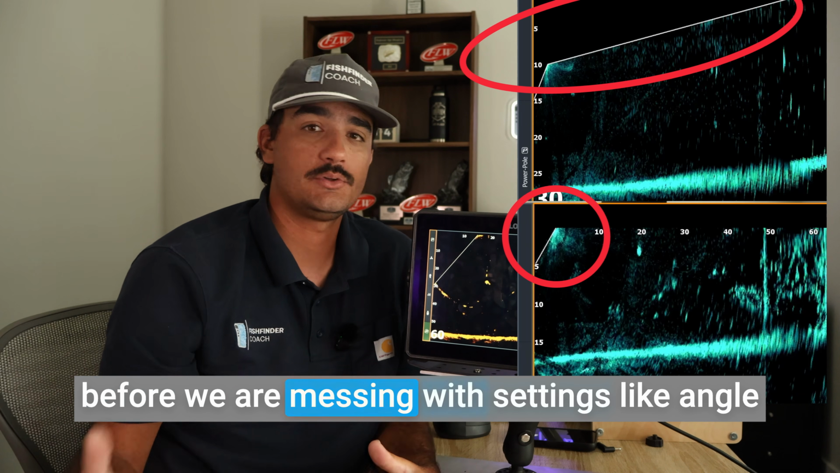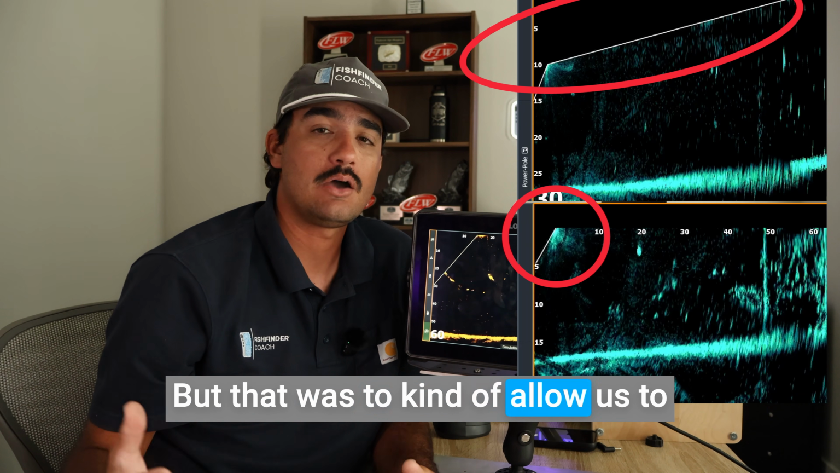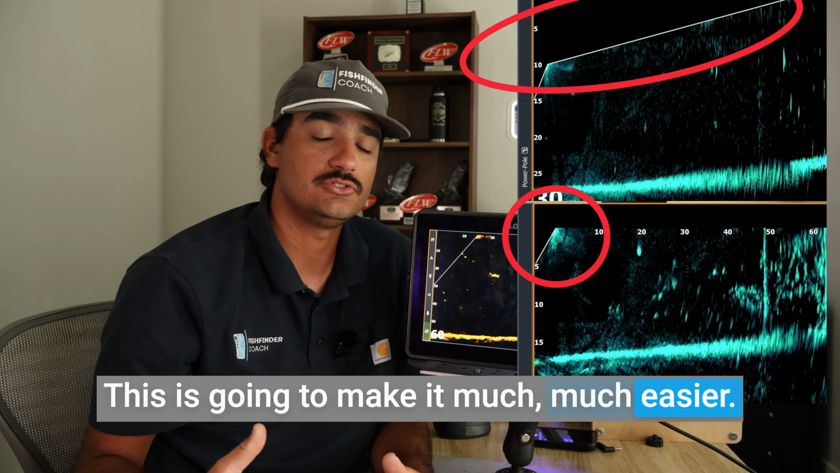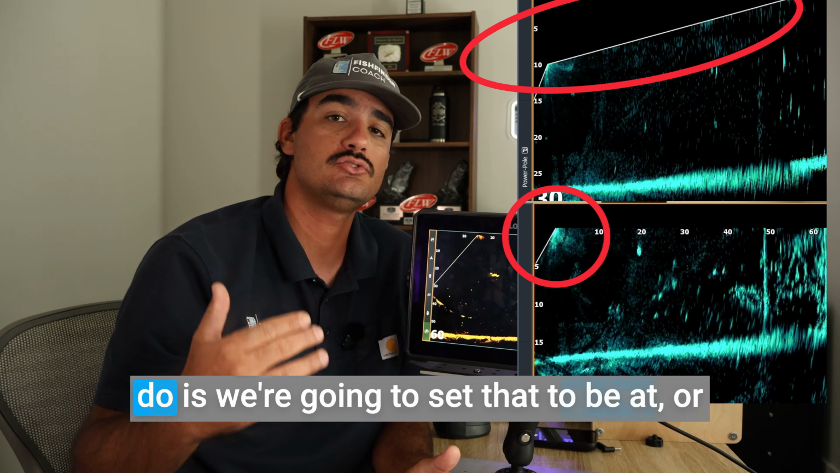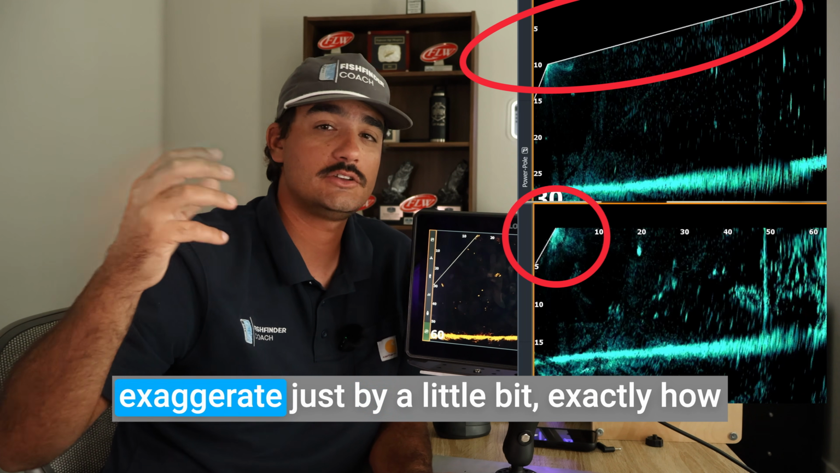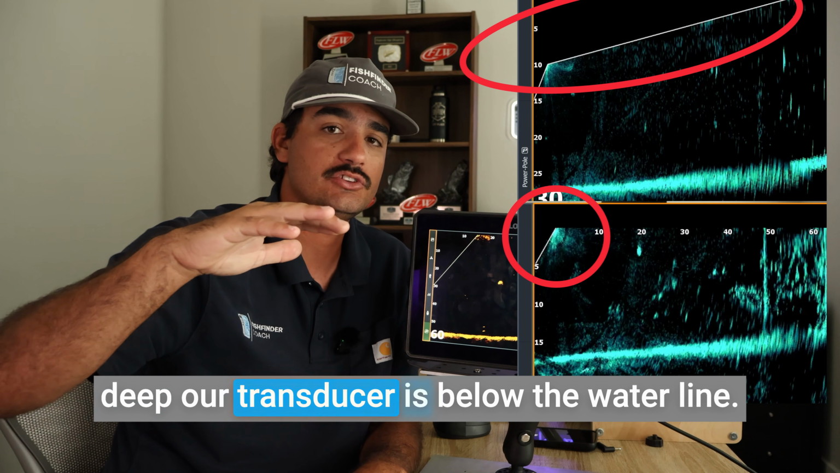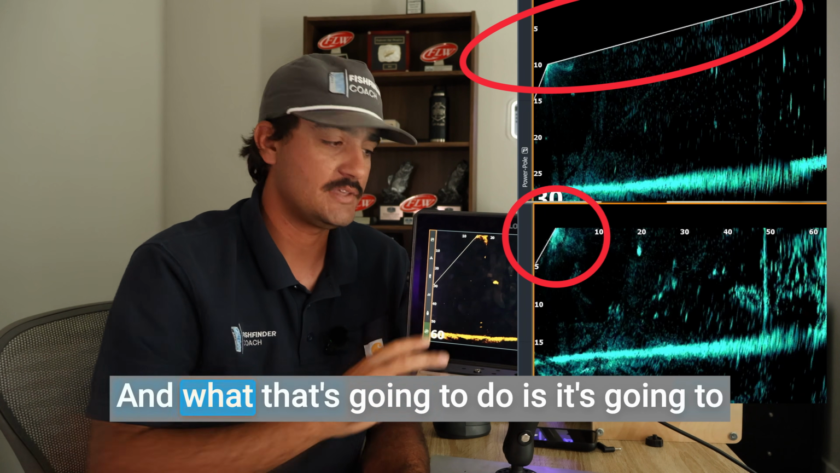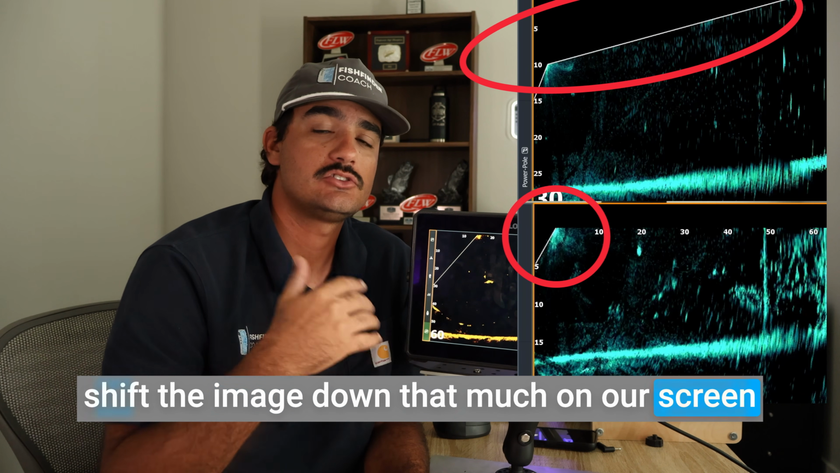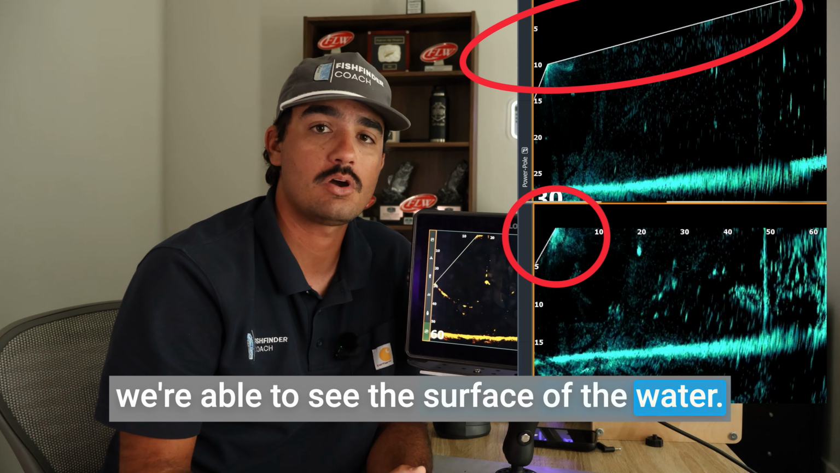Before, we were messing with settings like angle offset, and we're still going to mess with that, but that was to kind of allow us to see our lure fall a little bit easier. This is going to make it much, much easier. So what that depth offset is going to do is we're going to set that to be at or exaggerate just by a little bit exactly how deep our transducer is below the water line. What that's going to do is it's going to shift the image down that much on our screen to show us that it's actually shooting up when we're able to see the surface of the water.